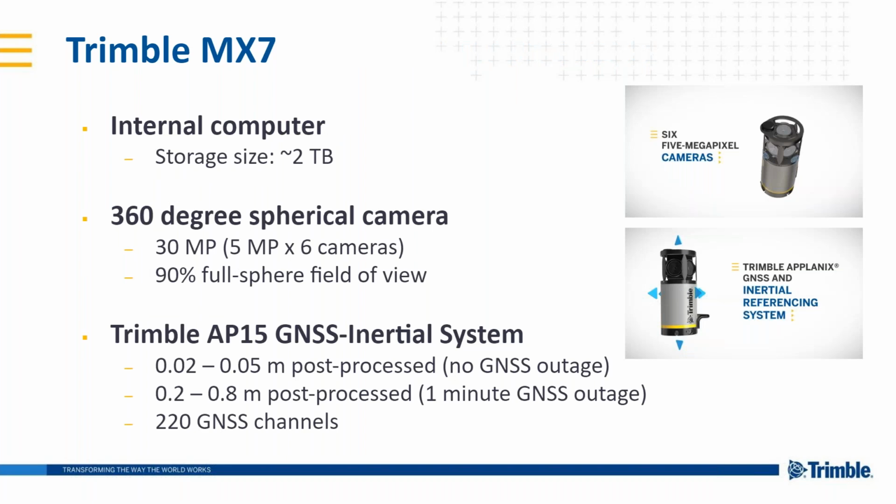So what is the MX7 then? As you see on the picture, it's a kind of tube that gets installed on the car. On the top, you have a spherical camera offering a full 360-degree horizontal view, or 90% of a full dome image. It uses 6 different cameras, each 5 megapixel, which then generates a 30 megapixel total picture. Internally, we have storage of 2 terabytes, which is plenty of space to capture a long, big project.